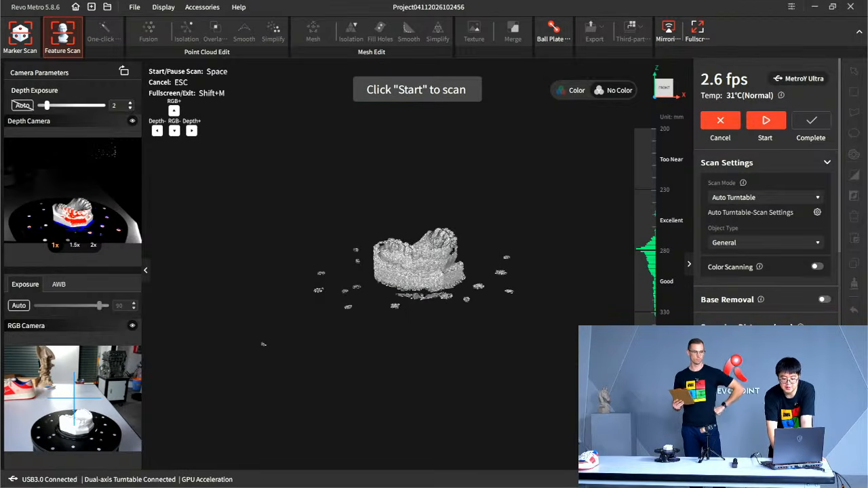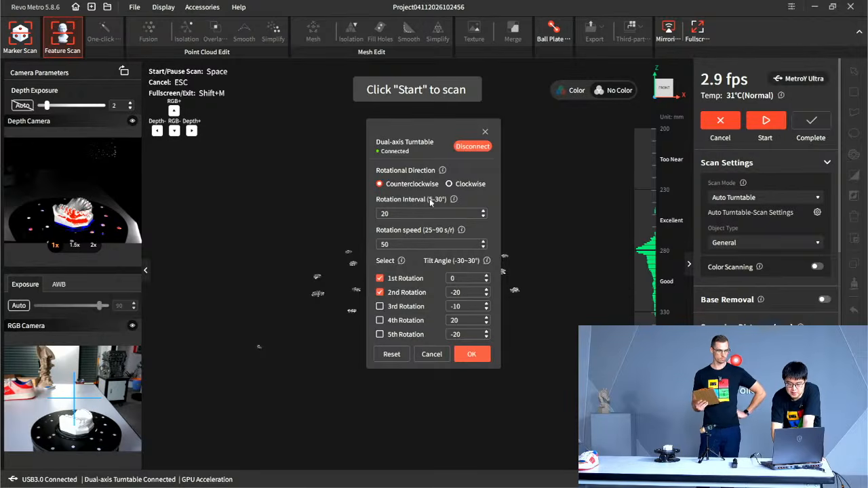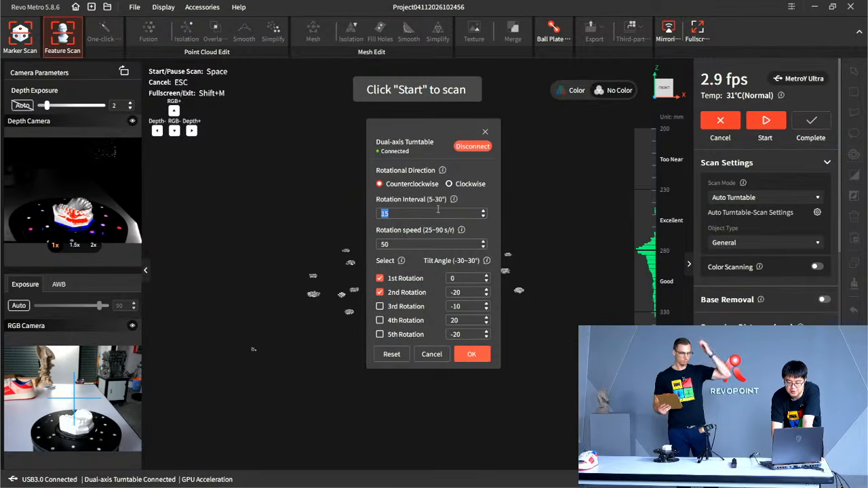And the settings will auto pop up. Well, I actually accidentally turned it off. So this is how you set up your turntable patterns, like CW or CCW. And you can choose how much interval in between and the rotation speed. For example, now we set it 20. It's big enough, or let's do 15. Meaning it'll turn 20 degrees and stop. Now let's choose 15.